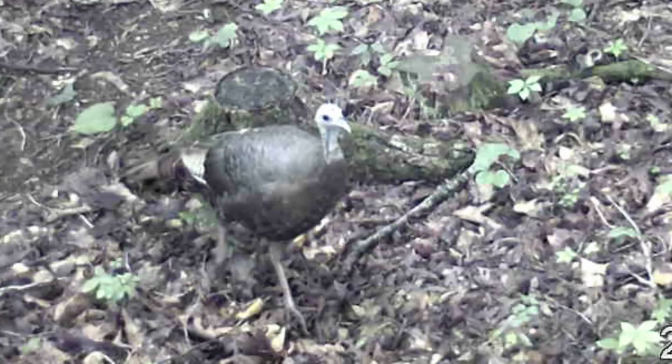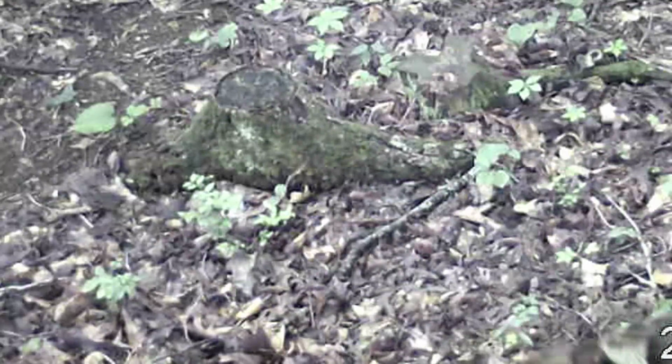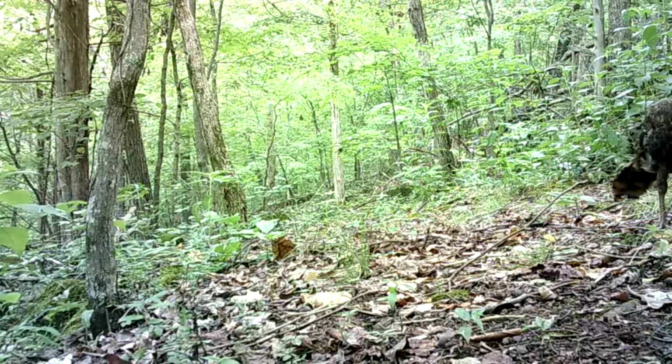Then there's two ponds. One pond is bigger than the other one. Look at that. Two different sized ponds at the salt block. The turkey, they having a good time. They out browsing. They take advantage of this wet ground, these bugs and worms coming up.